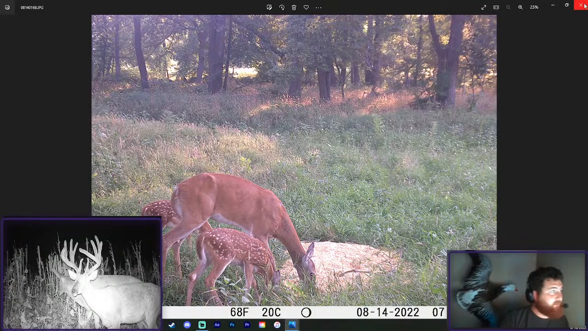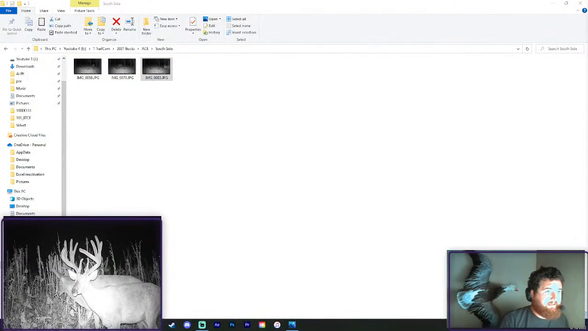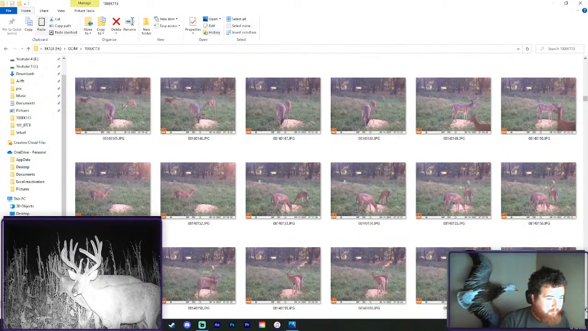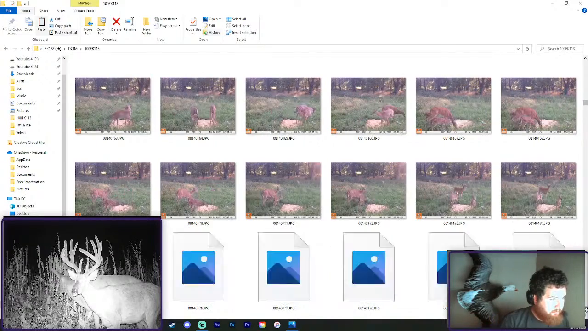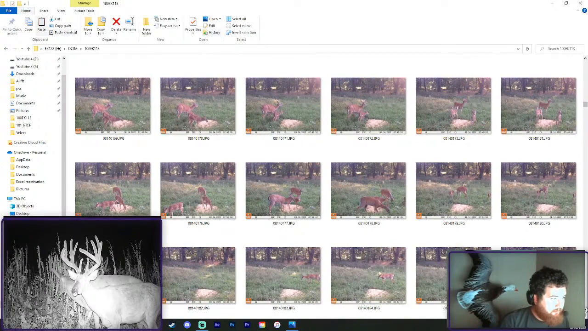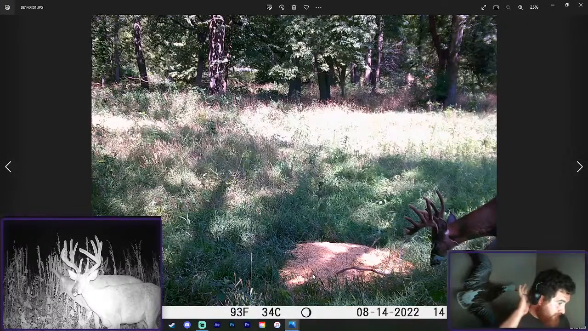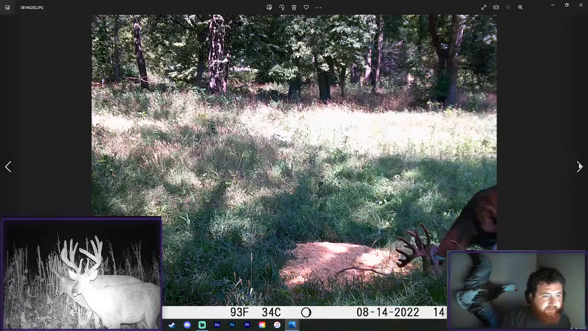Okay, let's see where we're at. 168. Don't need that no more. Lots of does, lots of fawns. Okay. Looks like the 2 bucks in the beginning.